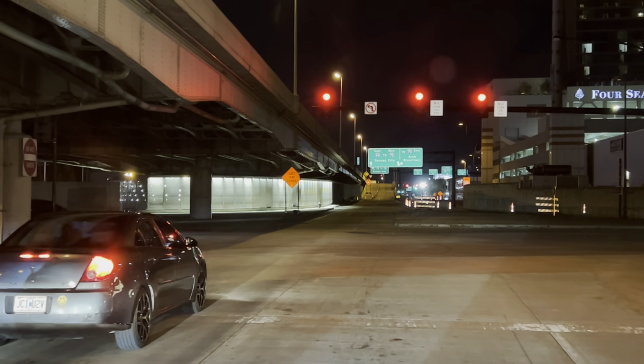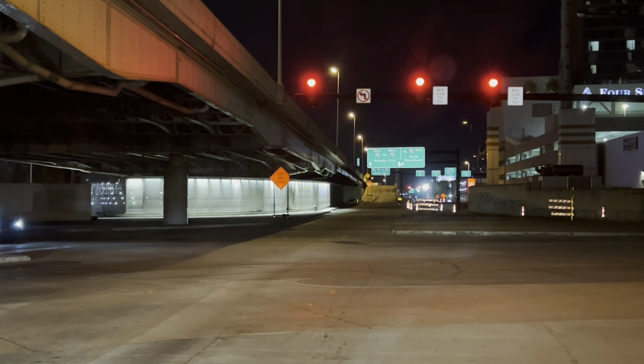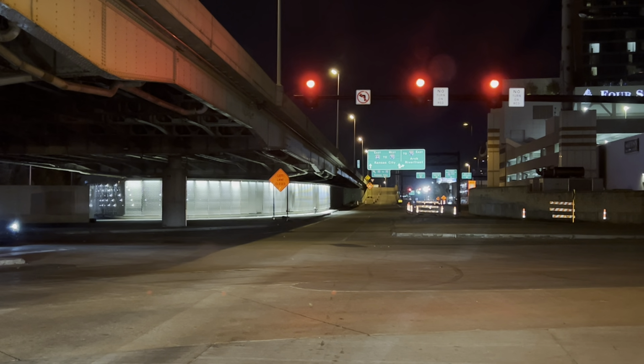There's a median. I'm turning right here, correct? Yeah, right. But you're gonna go like, see that yellow sign? You're gonna go right between the middle. Okay.